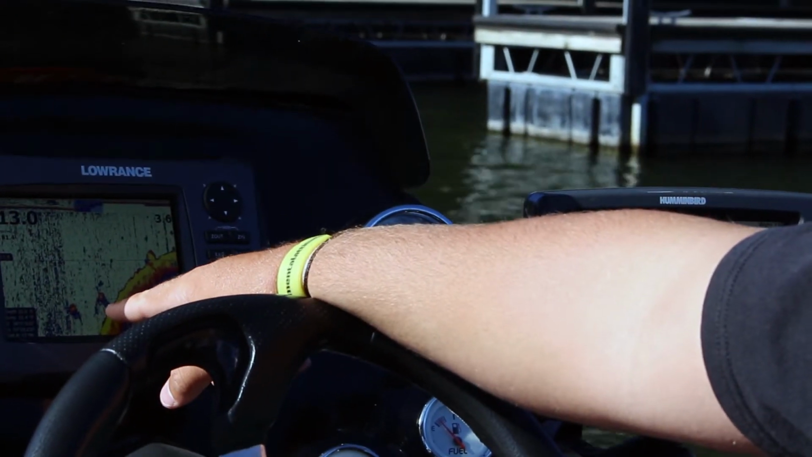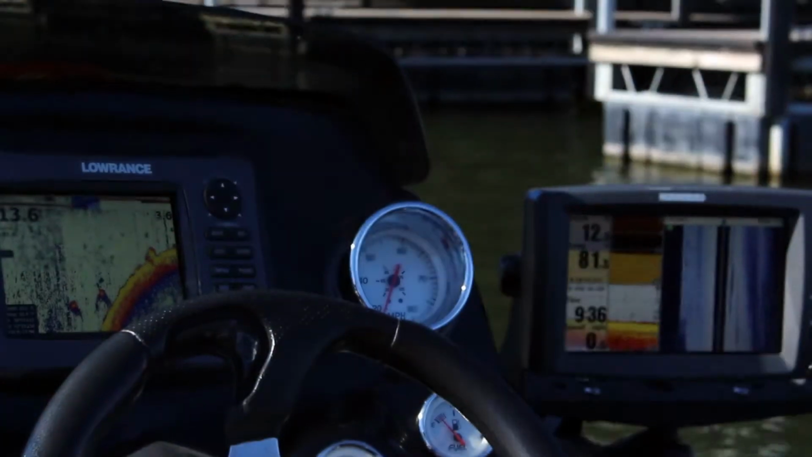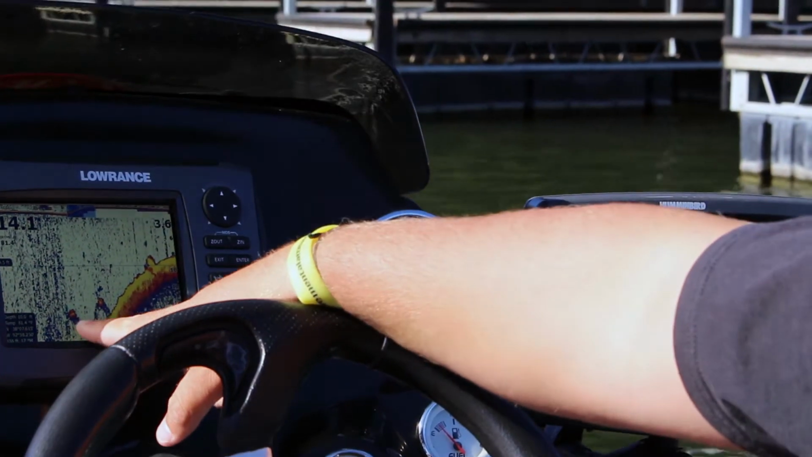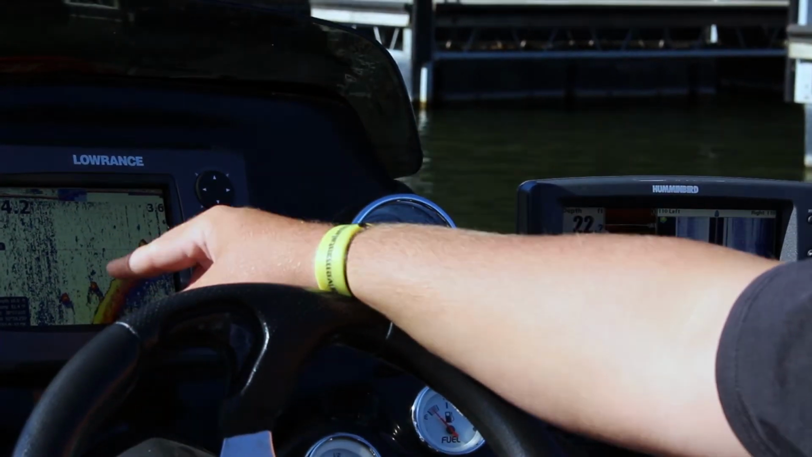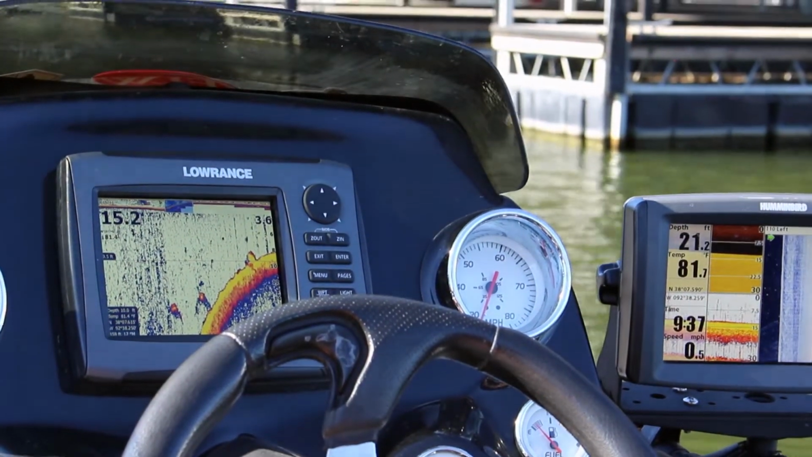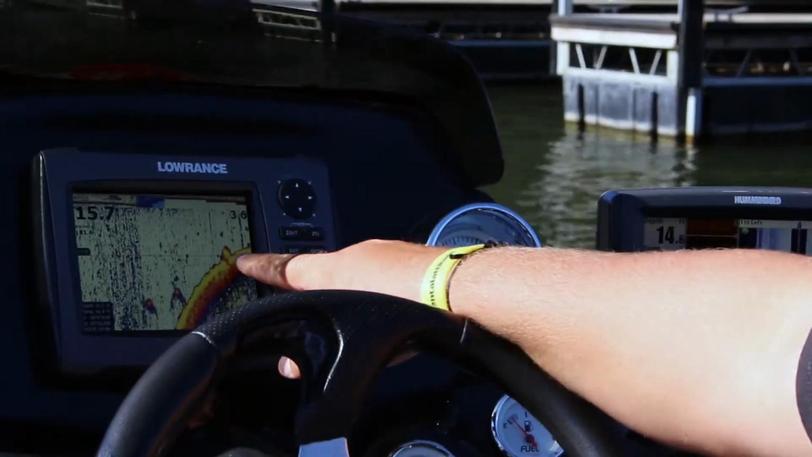And then right here, as you get on the drop off a little bit, that fish right there is sitting in about 14 feet of water. And so those are a couple fish there. We got one there, we got one there. And then we got a brush pile. So like I say, those fish are sitting around the brush piles, and this is what a brush pile will look like on 2D sonar right here.